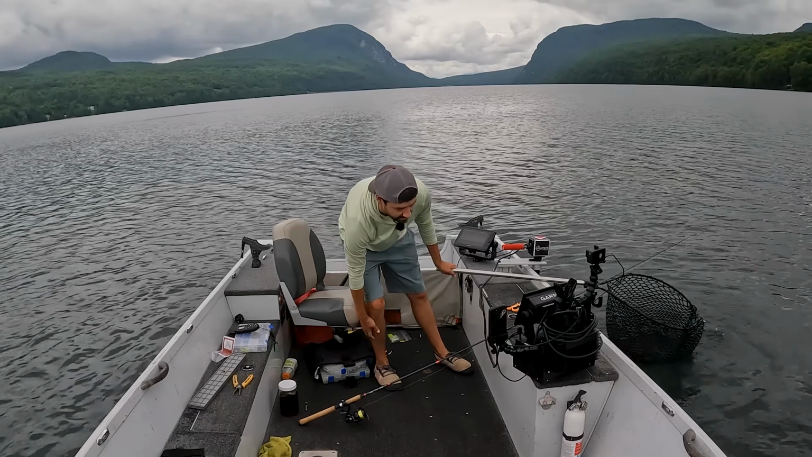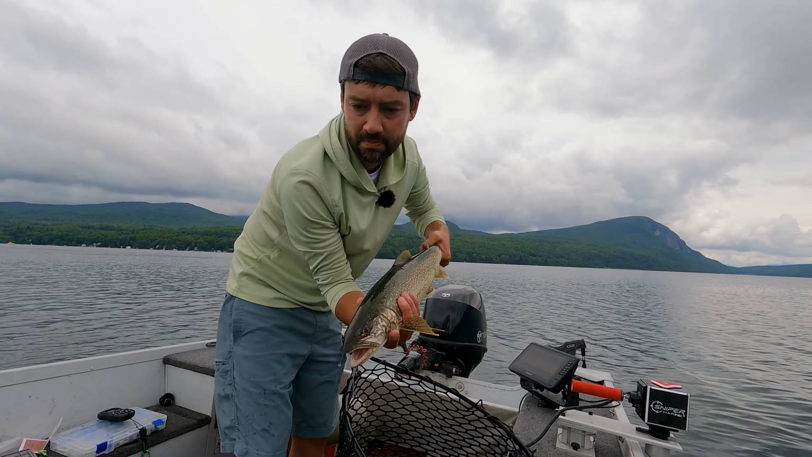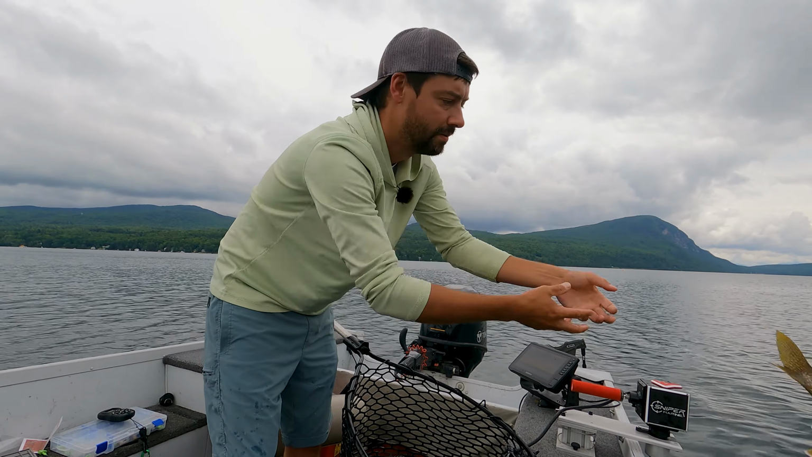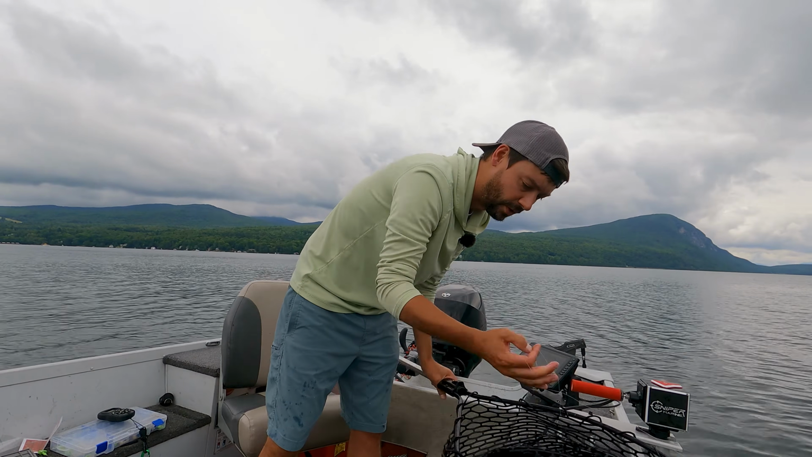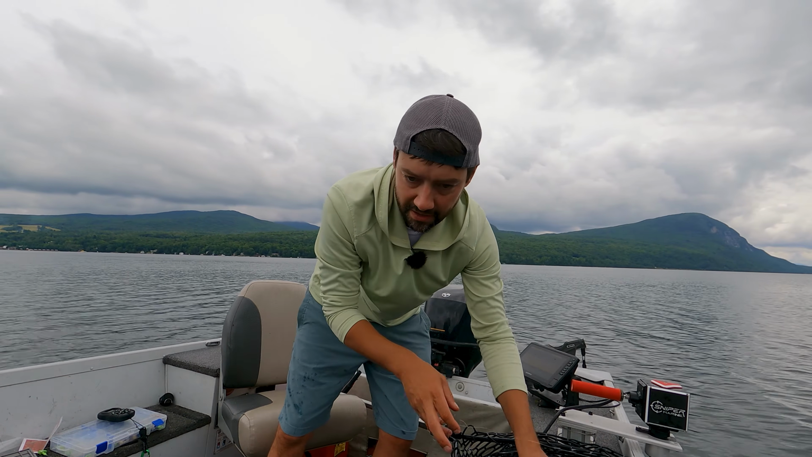That one's actually in the net, and I'll show you how that one's actually hooked. The hook was just barely in there. There he is. If you take a lot of fish home, you'll get a chance to put them on the cutting board and see their anatomy.